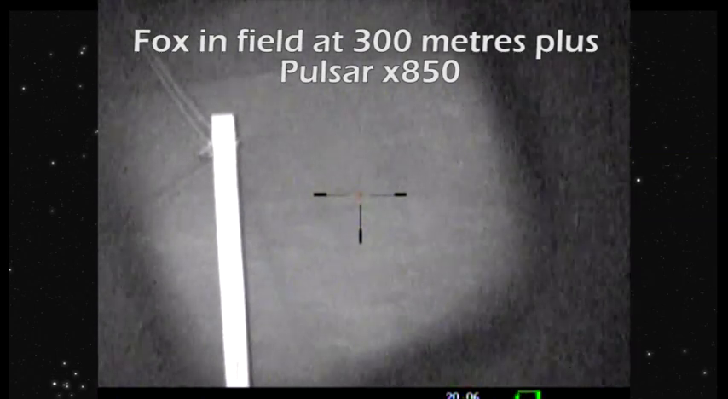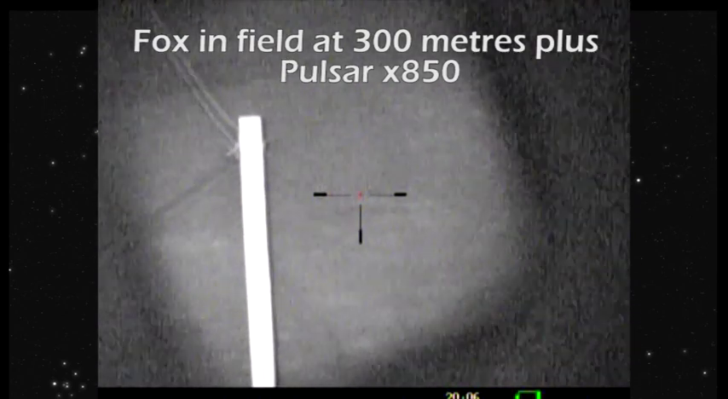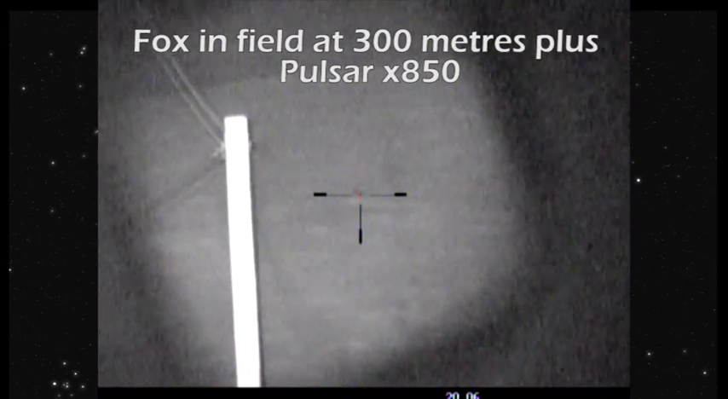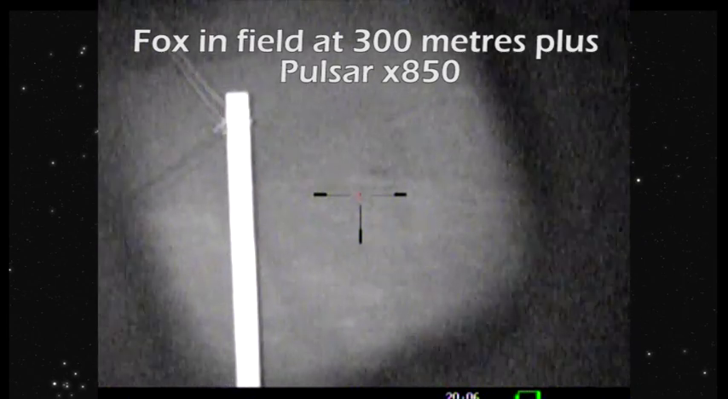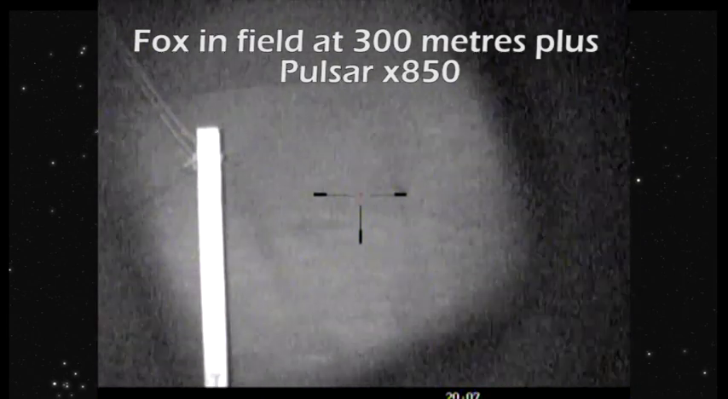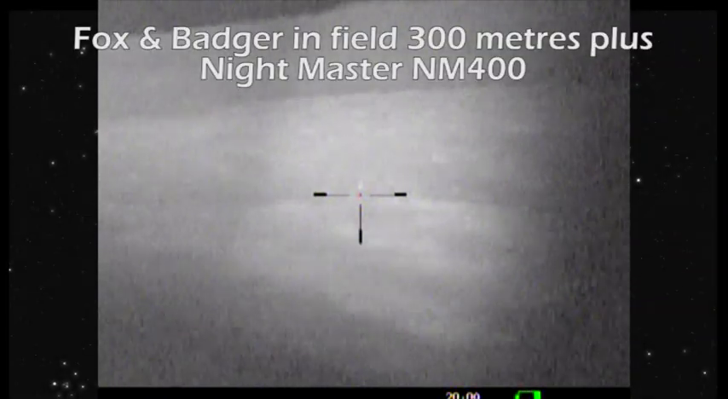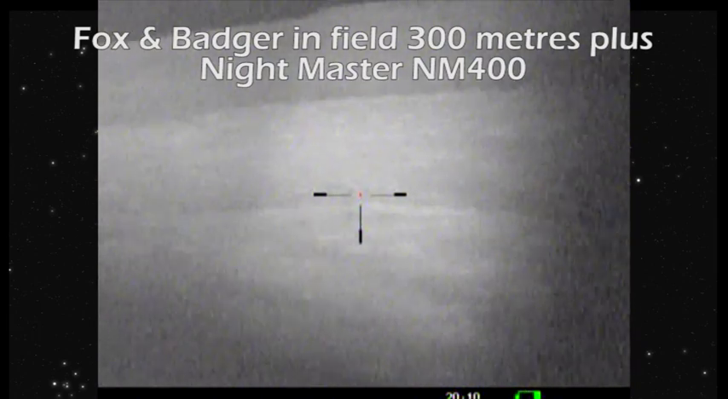So it's been tested in the field, we've seen the fight, I can see a clear winner. What about yourself? They're both good devices for the money. It is very, very close. But the X850 does the job perfectly fine, even out to 300 metres as we can see here. The Nightmaster does the job exactly the same. If my honest opinion was, I think the Nightmaster 400's got a bit of the edge. It's a little bit sharper, a little bit more depth of field. Yeah, that's the one I would choose.